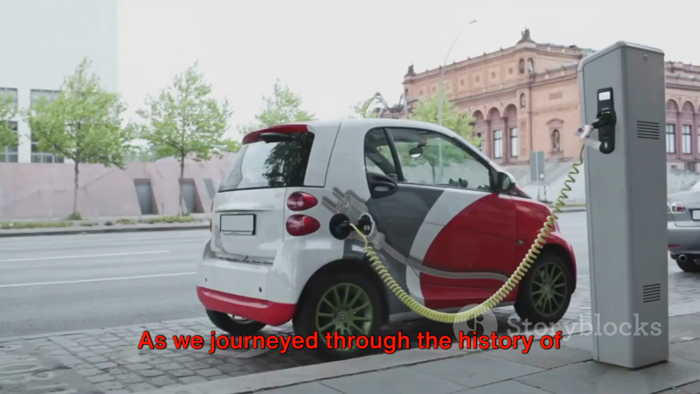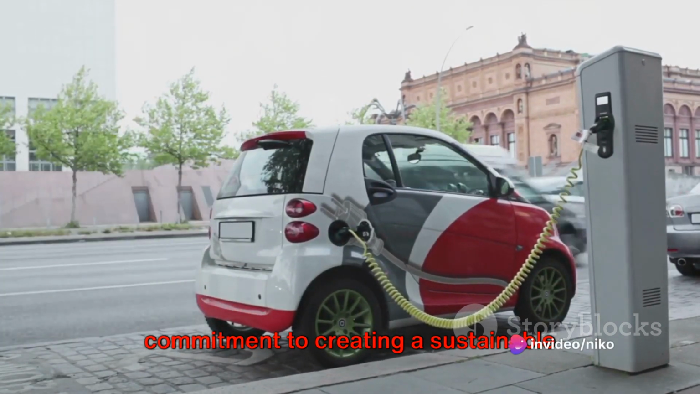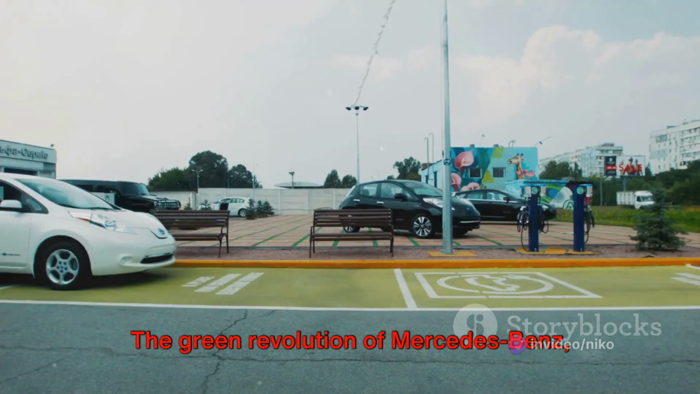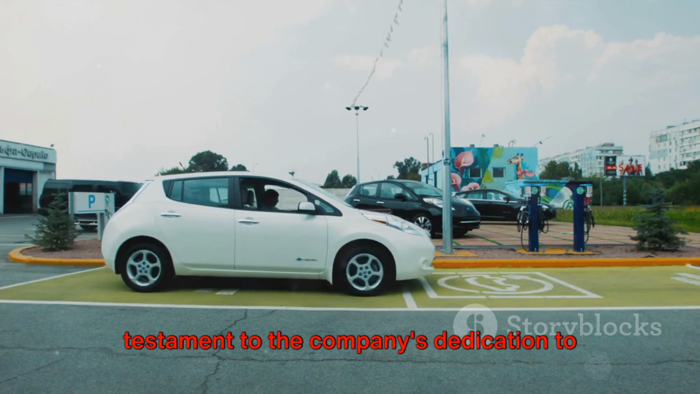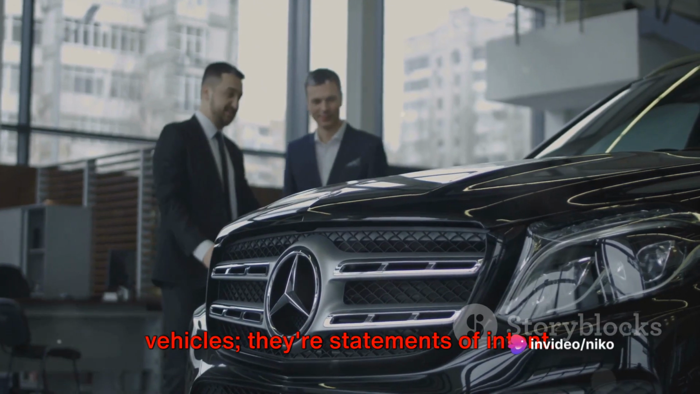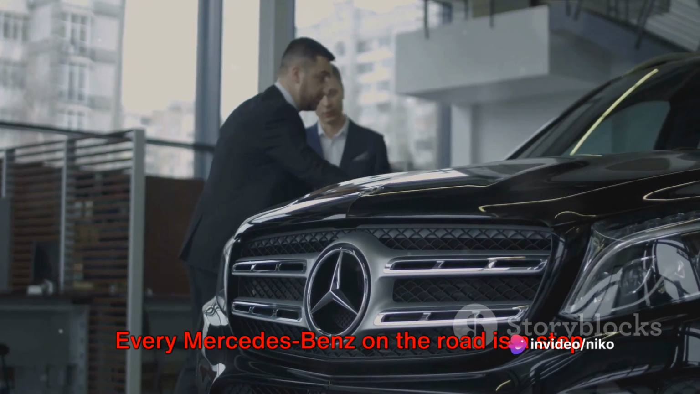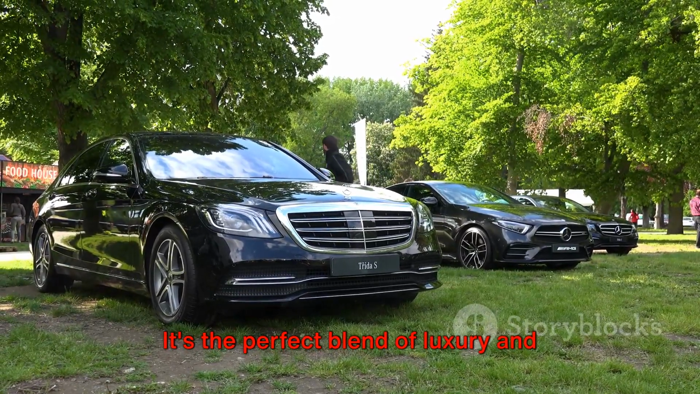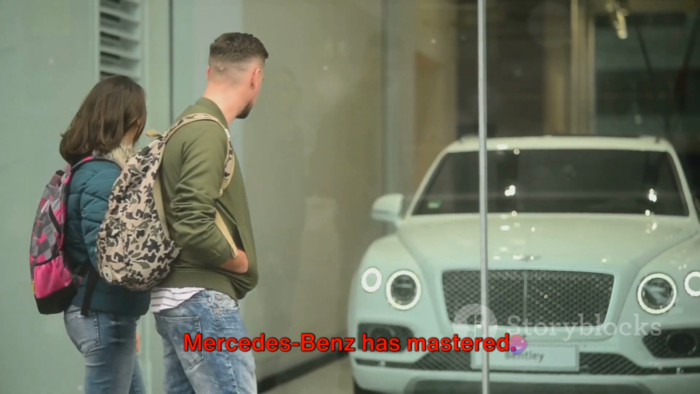As we journeyed through the history of this remarkable brand, we traced its commitment to creating a sustainable future one car at a time. The green revolution of Mercedes-Benz, highlighted by the EQ family, is a testament to the company's dedication to environmental preservation. These electric cars are not merely vehicles, they're statements of intent. Every Mercedes-Benz on the road is a step towards a cleaner, greener world. It's the perfect blend of luxury and responsibility, a balance that only Mercedes-Benz has mastered.